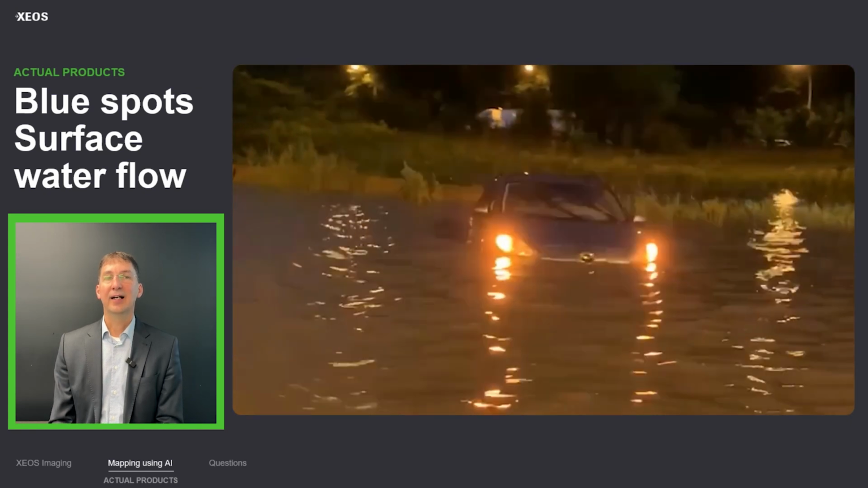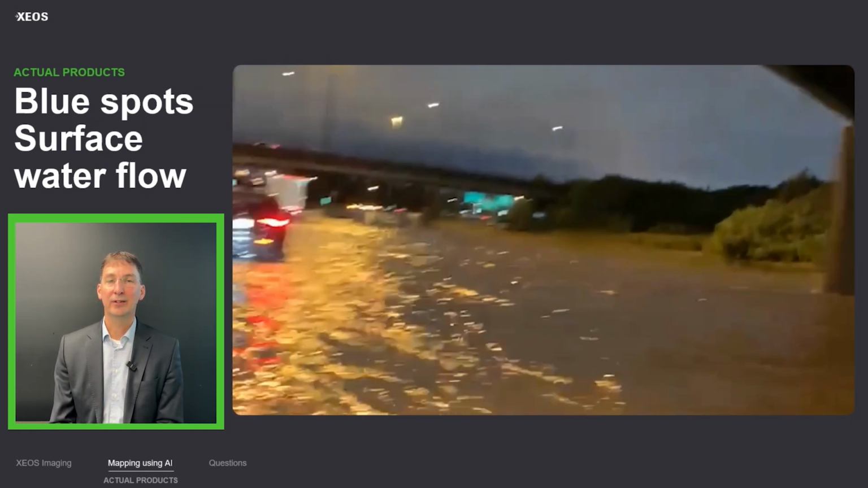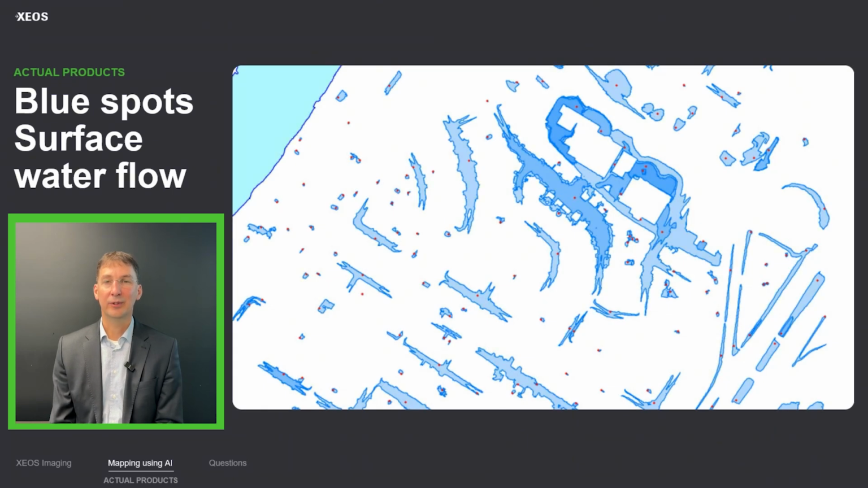Blue spots and surface water flow. With the digital terrain model that we extract from the LiDAR classified by AI, we can model and generate a map of all the depressions that will accumulate water more than 30 centimeters in depth if there is a big rain event.